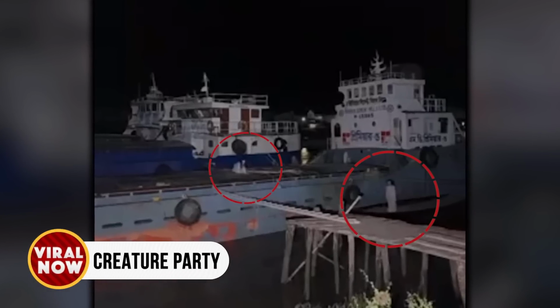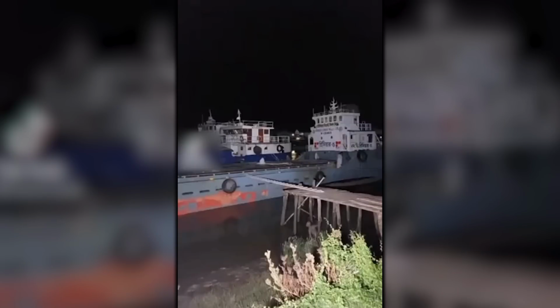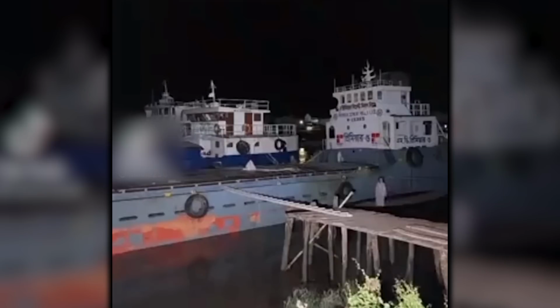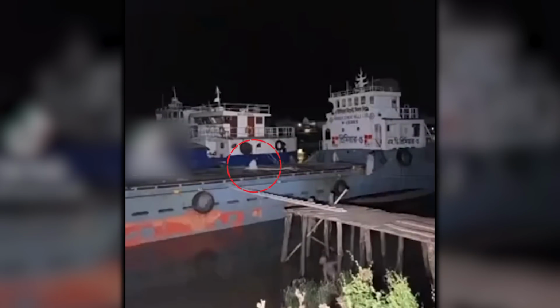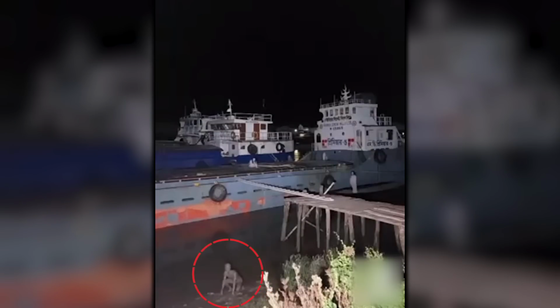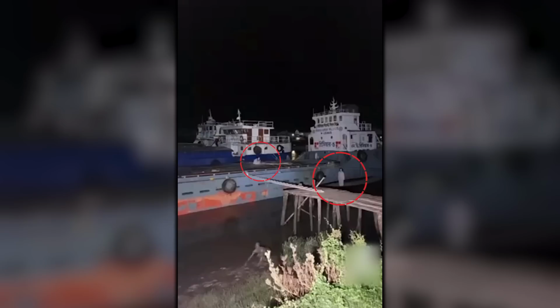Creature Party. On the edge of a port in an unknown location, local fishermen spotted a few unidentified entities all around the docked boats. Two of them were ghosts on top of the ship, with the one on the deck crawling on its hind legs, and the other one stood at the edge before jumping into the water. But strangely, it made no splash in the water, as the third entity was on the shore, walking weirdly below the wooden pier. This one, however, was brown, like it was covered with mud from head to toe. So many creepy entities all in one place makes this a rare creepy encounter.